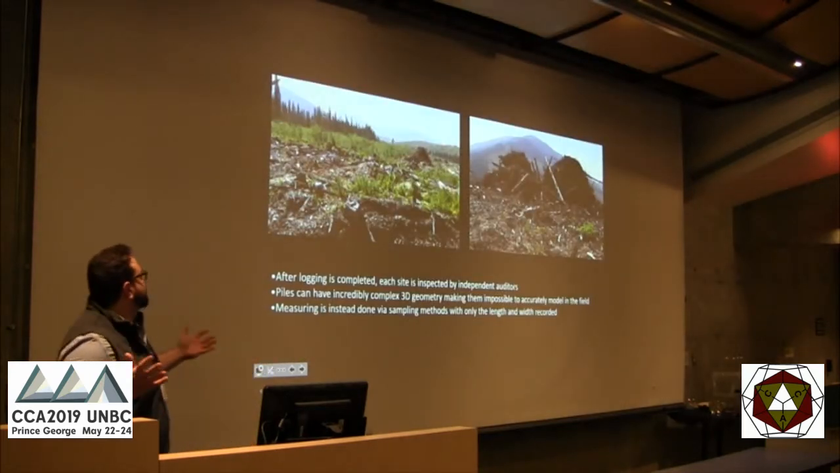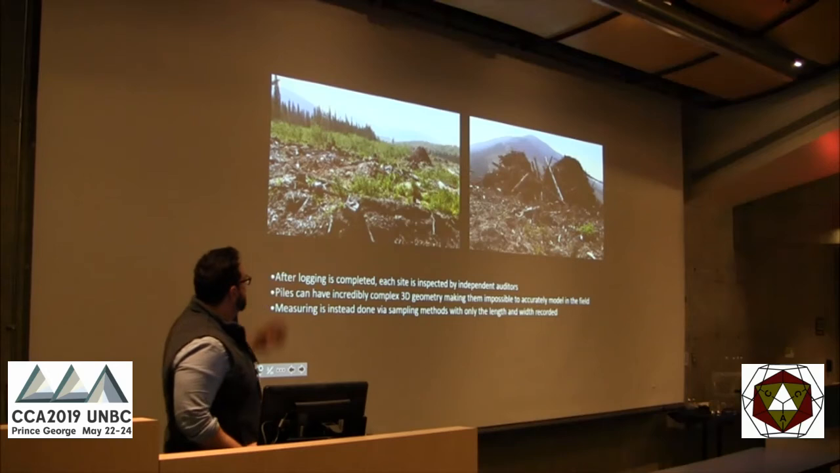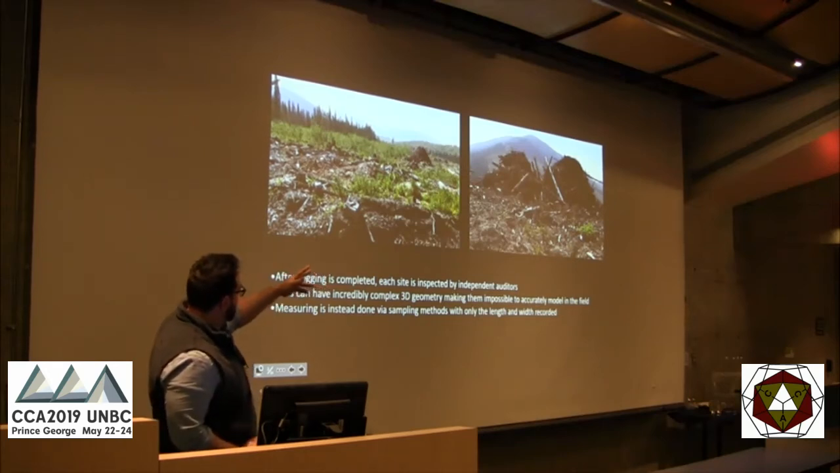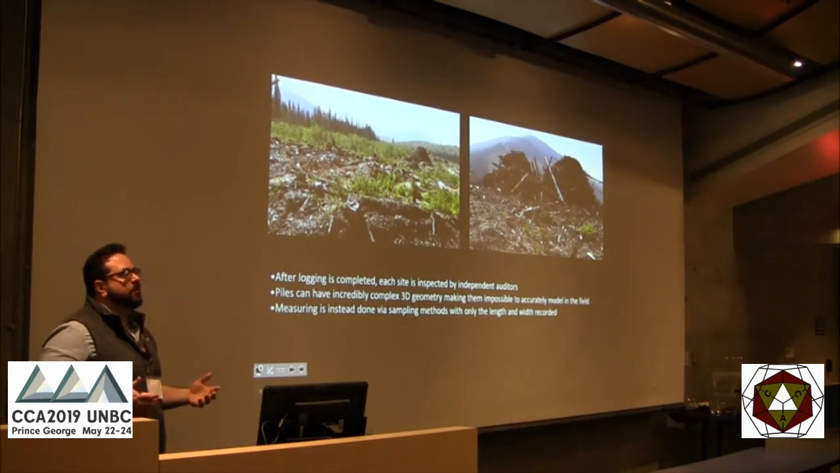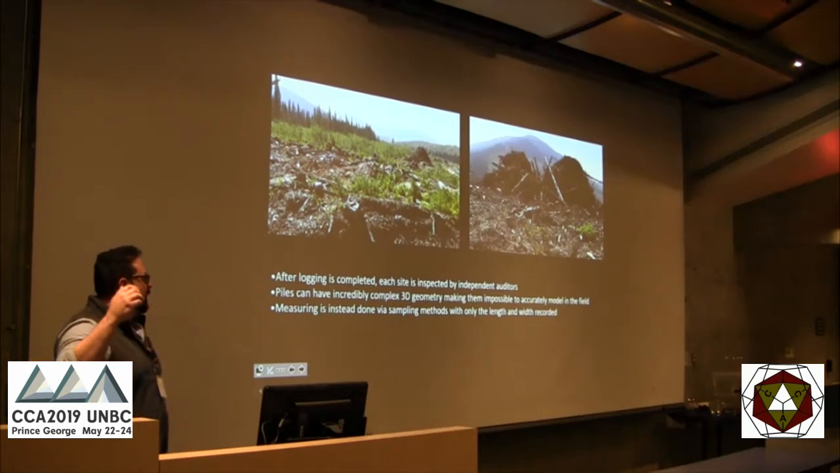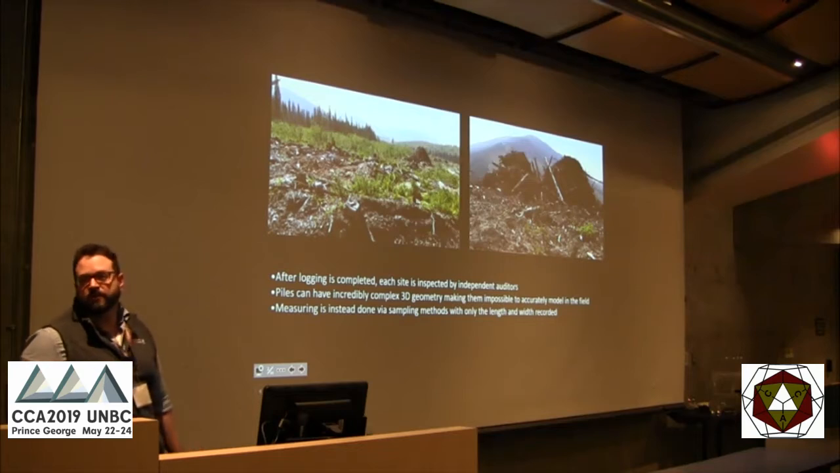So after logging is completed, we have cut blocks, we have logging. We end up with things like these. Usually, those are just some examples we've taken recently, but often it's still good wood. It's just not economically feasible for the logging companies to put trucks back out there and then bring it back in. It might be $100 to process and bring back something that they could get $50 for.